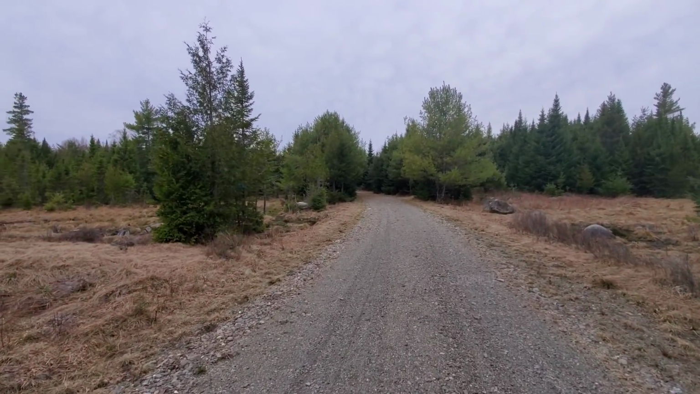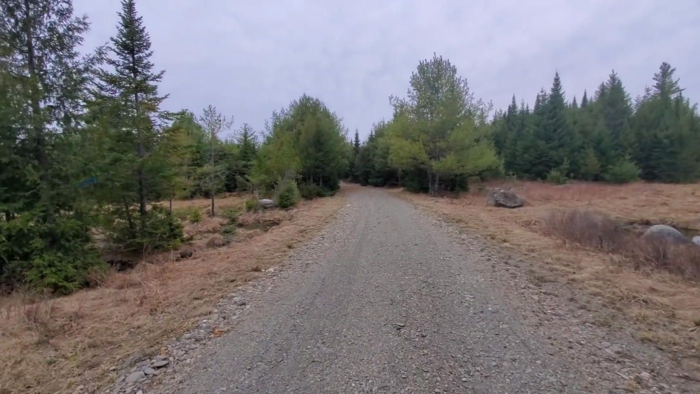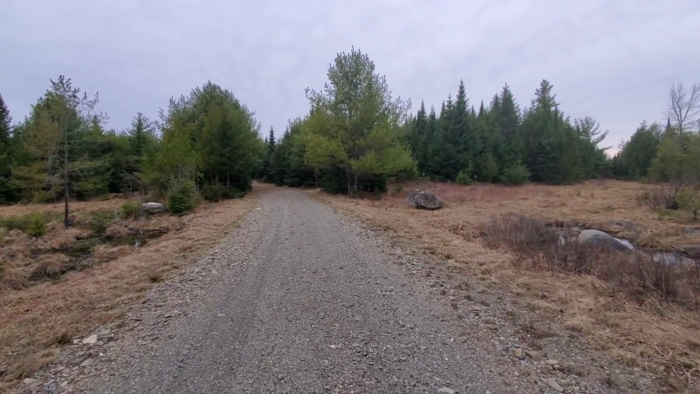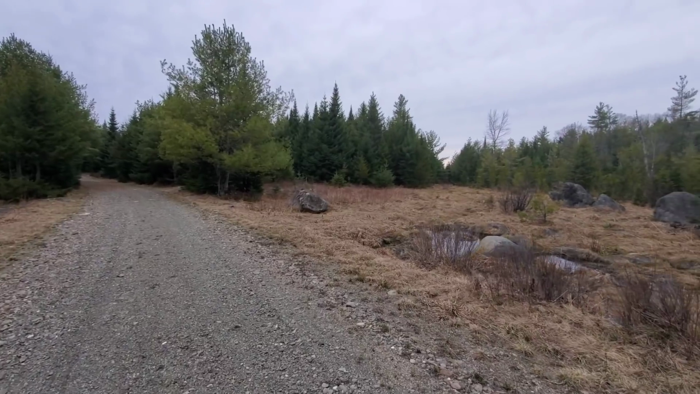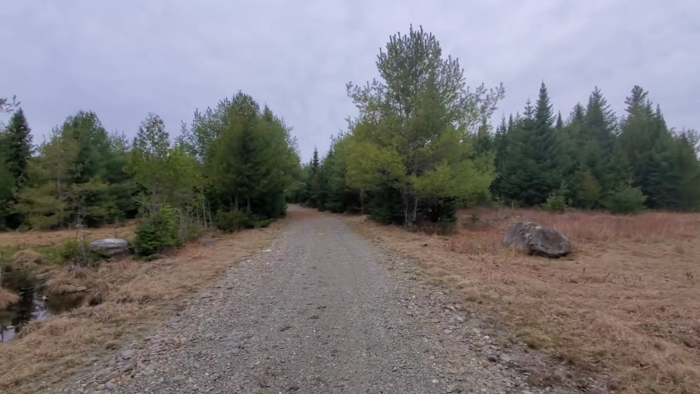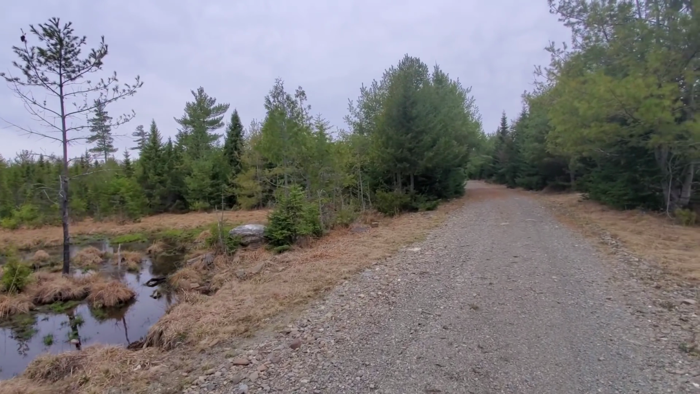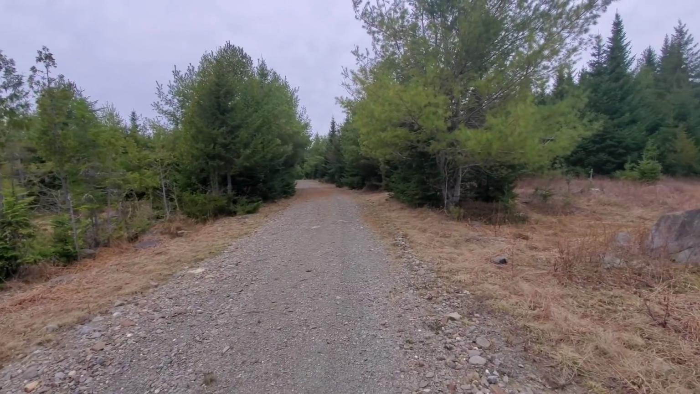Isn't that sound amazing? So many tree frogs. This is an extremely popular moose area at night. Making sure there's none around now. There'll definitely be some here tonight. We're gonna set some cameras up.